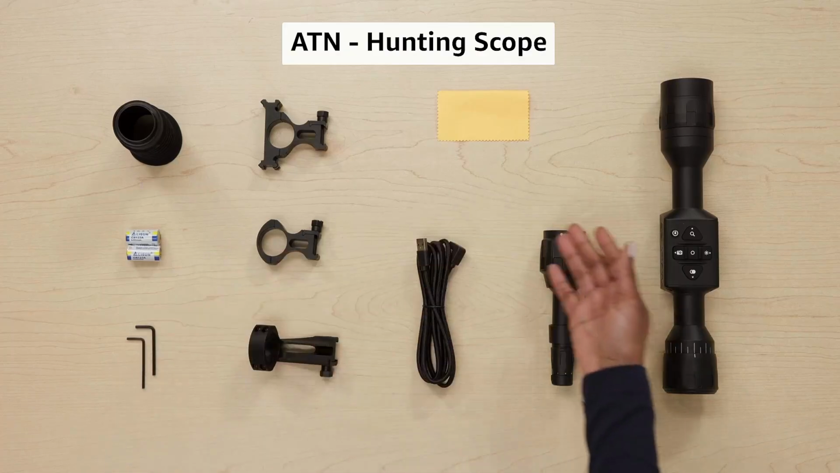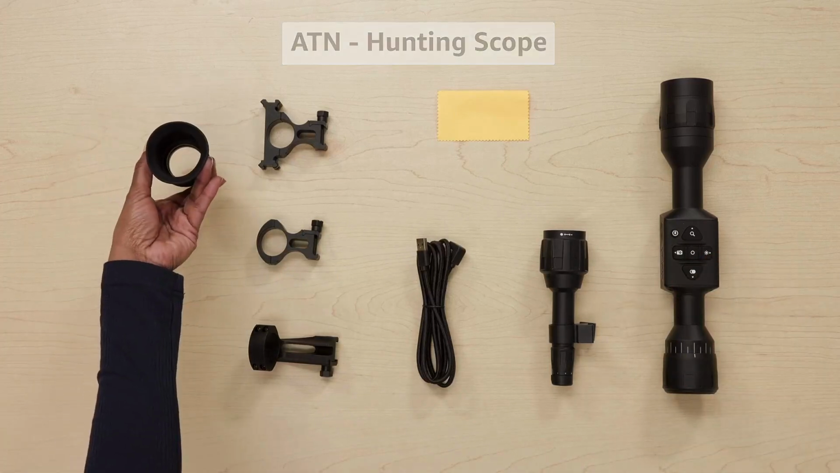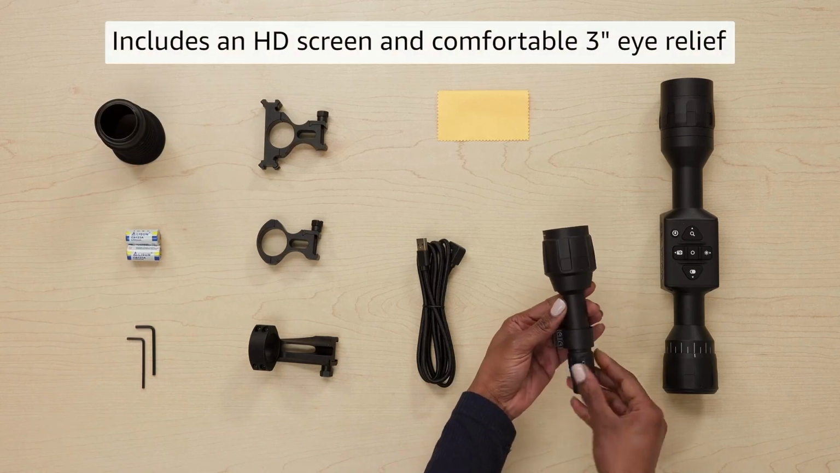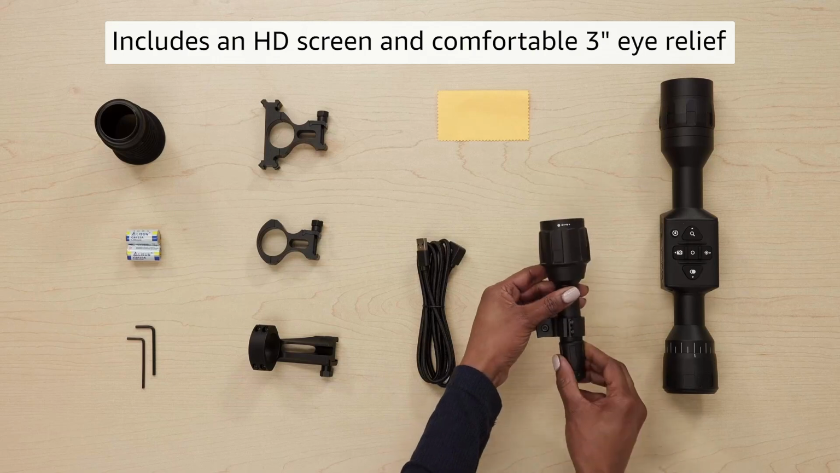Great for identifying threats. If you're out there on a hunt and you want to ensure that you're not stepping into dangerous territory, thermal imaging is a great tool. It's excellent for identifying movement or animals that might be hidden, even in dense terrain.